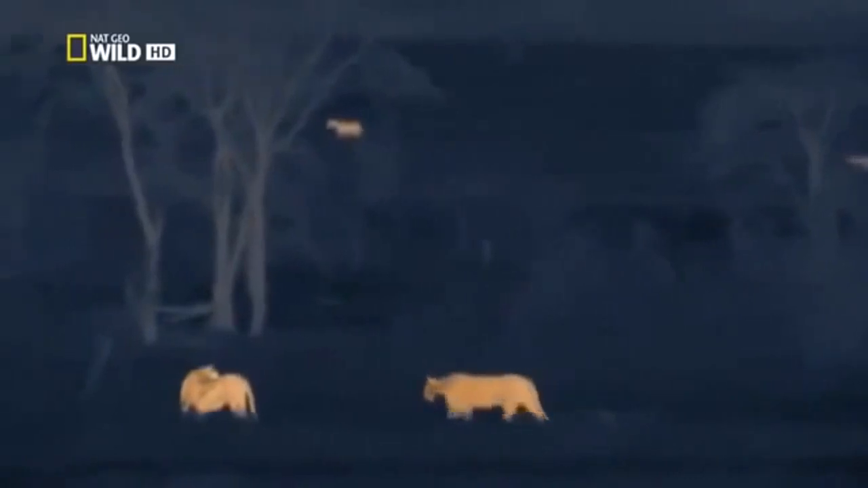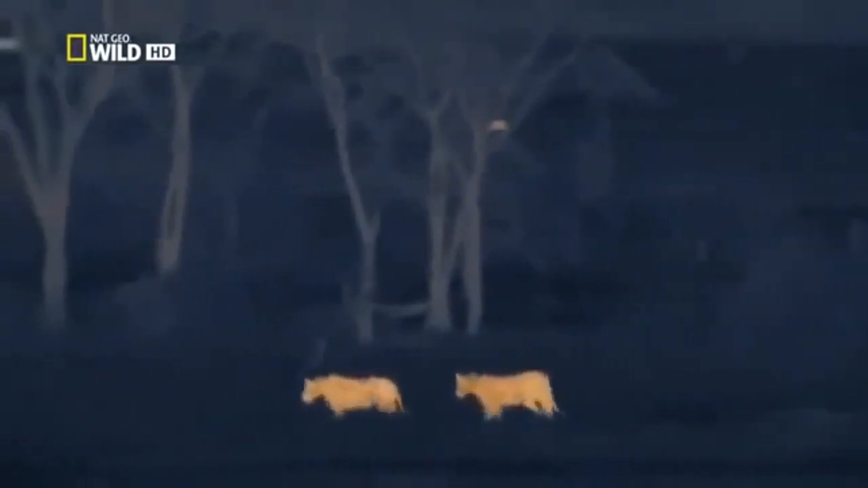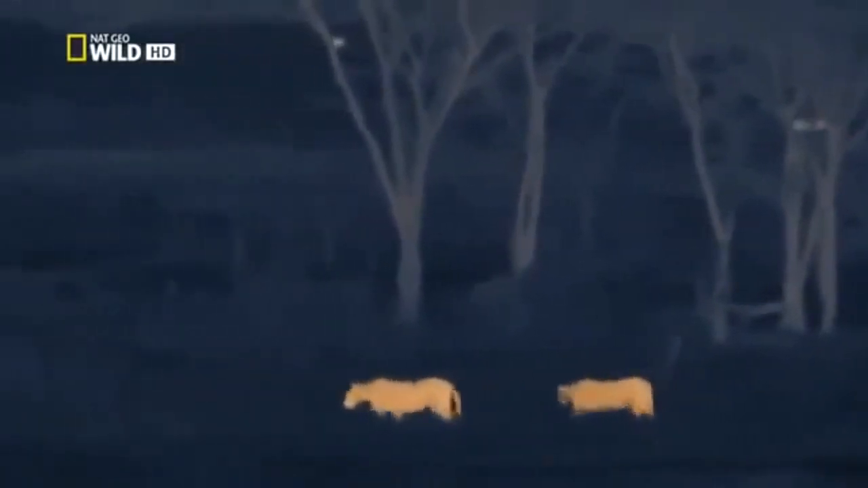The cloak of darkness lets the 2 hunters move into the open without being seen. They'll need to be quick. Soon, the rising moon will reveal the lions to their prey. Their senses are alert.